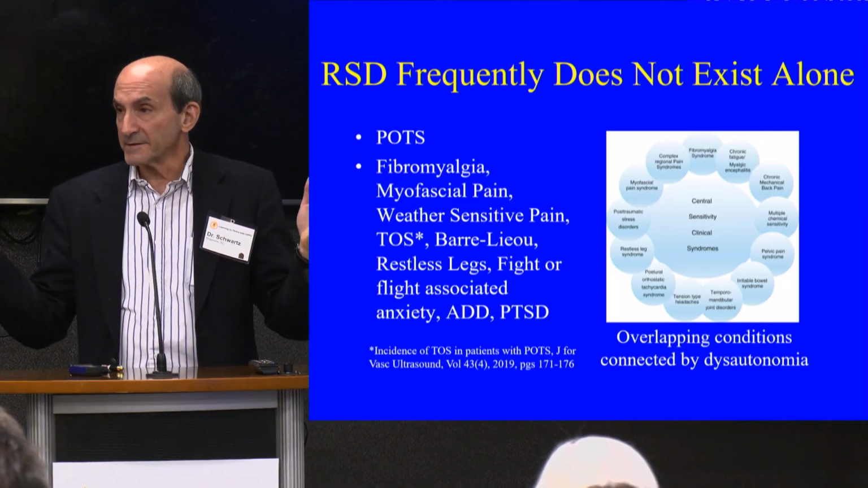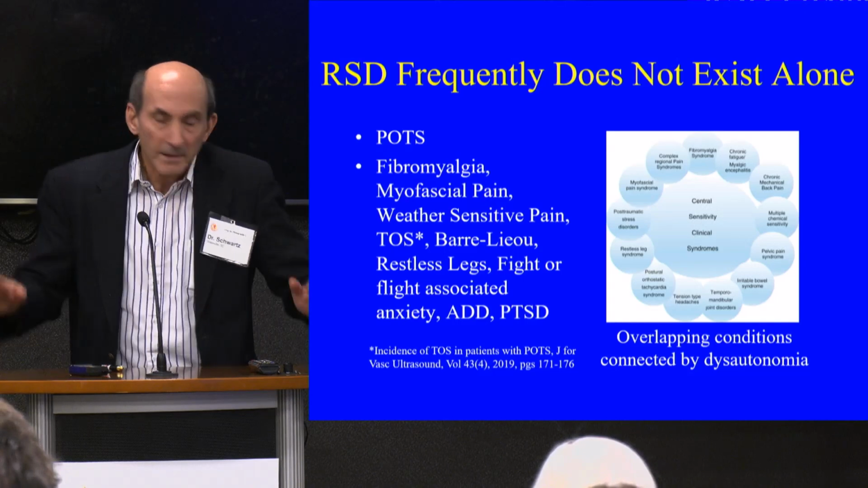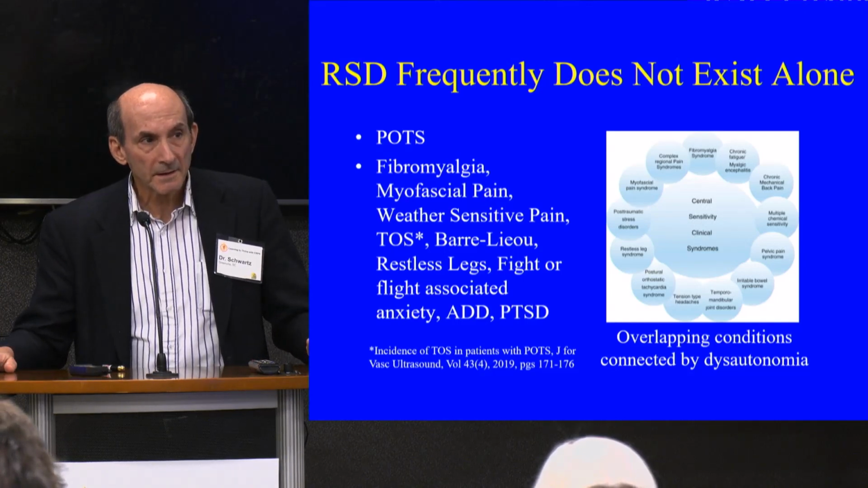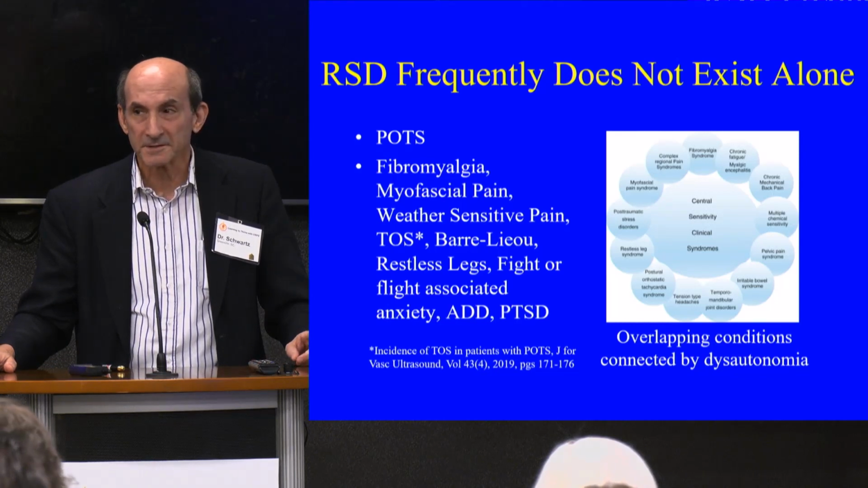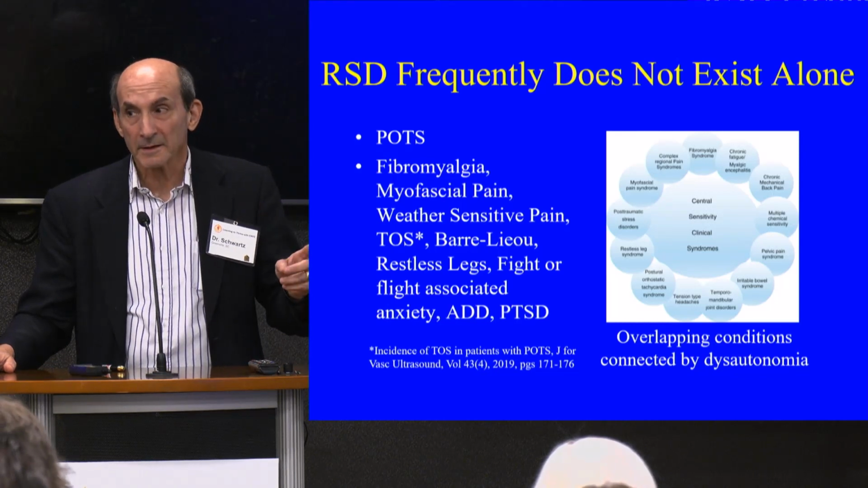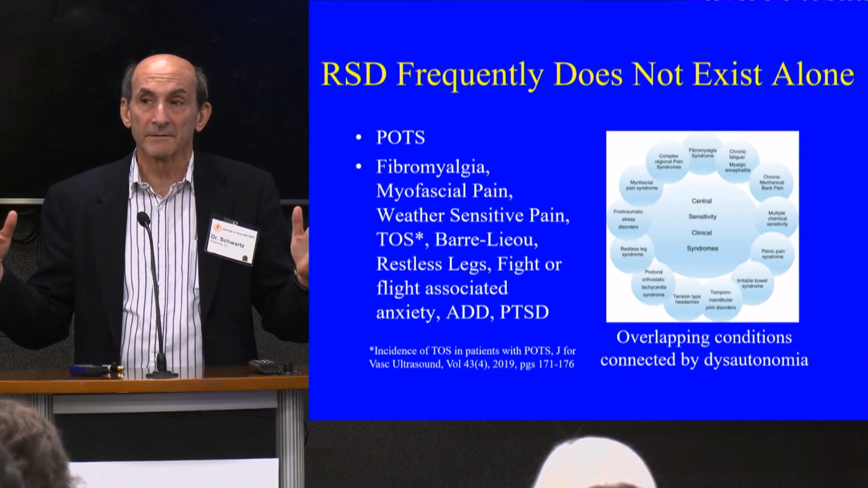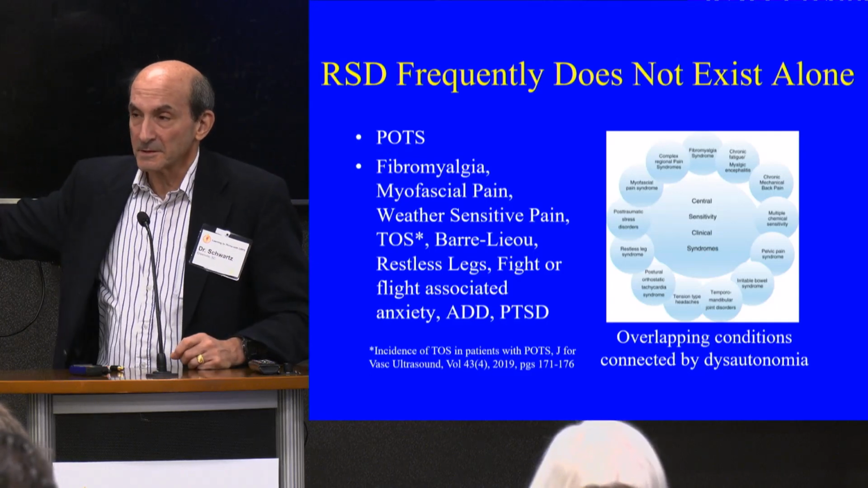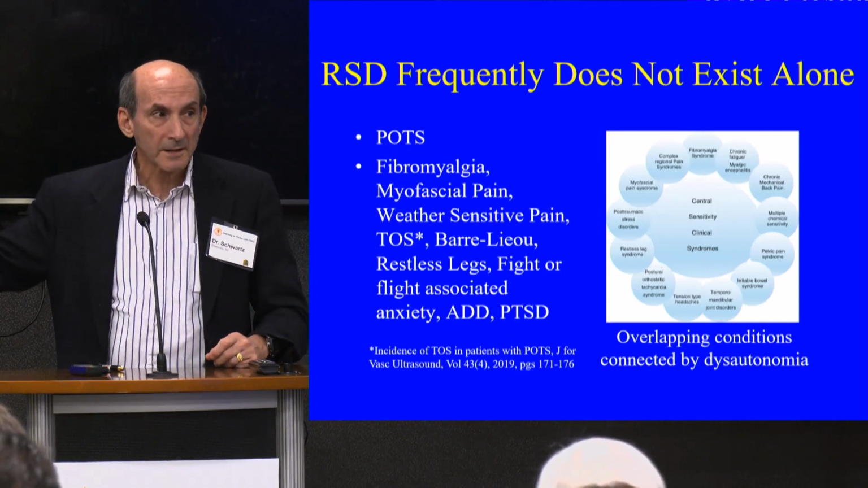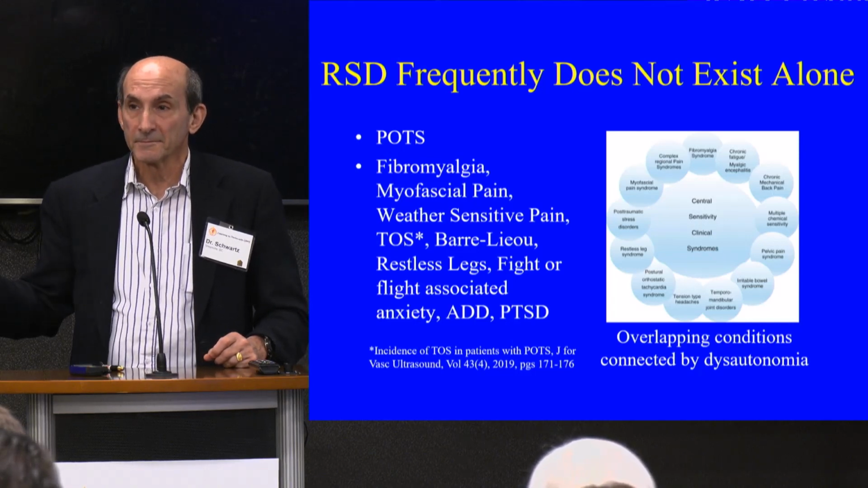And fight or flight. Does everyone get that the panic that you get, the fight or flight, is a dysautonomia? Do you all understand that? Did you tell yourself to do that? Every one of you just reacted. Not one of you told yourself to, did you? It's autonomic. Okay? And a lot of you, your autonomic nervous system's on overdrive. It's in your brainstem. It's the same disorder. So when you panic, because this is getting bad today, and you go to the ER and they don't know what to do, you're feeding that flame.